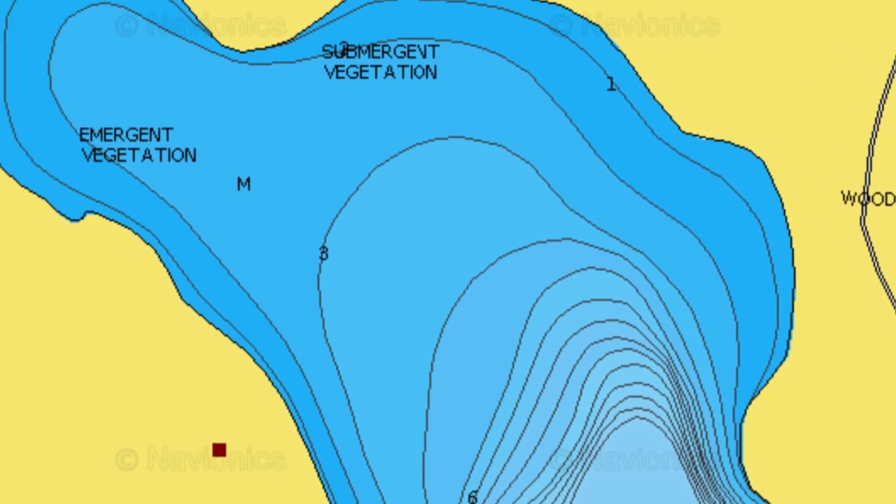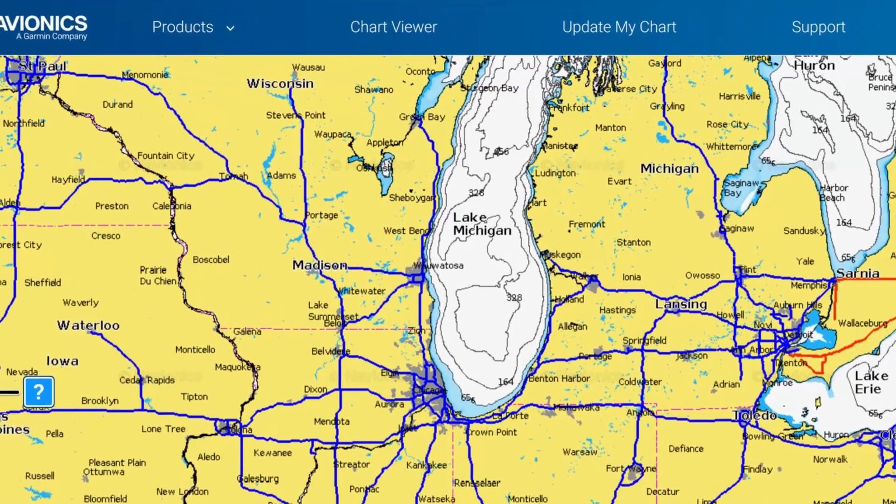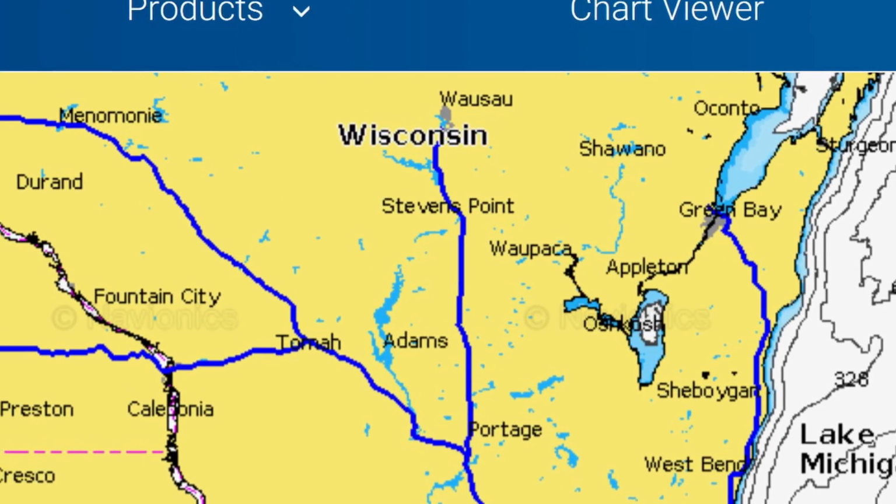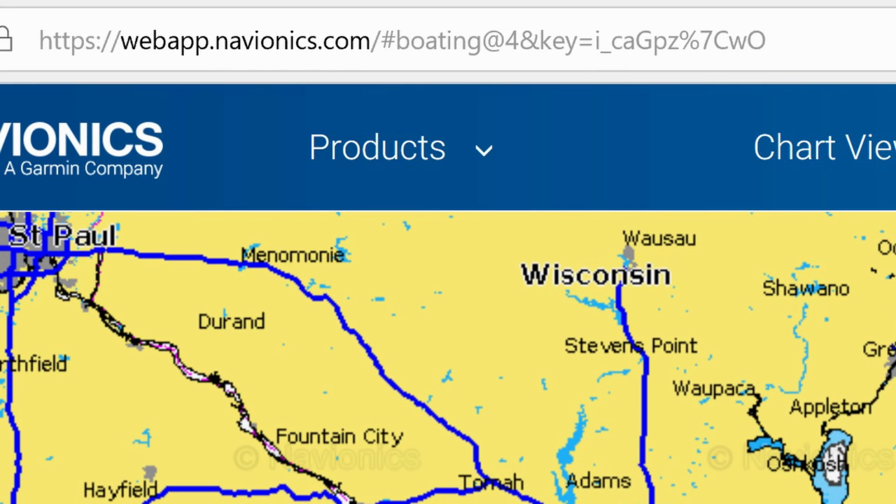Most of it's about 5 feet of water, which is perfect for spawning crappie. There's a mixture of gravel and cabbage in here. If you're not familiar with Navionics, I don't know how to pronounce it, but if you're not familiar with their map, it's a free web app. You just go online, type in navionics.com. I'm not sponsored by them or anything, but it's a great way to find depth maps for pretty much all the lakes. Any big body of water, they have a depth map for.